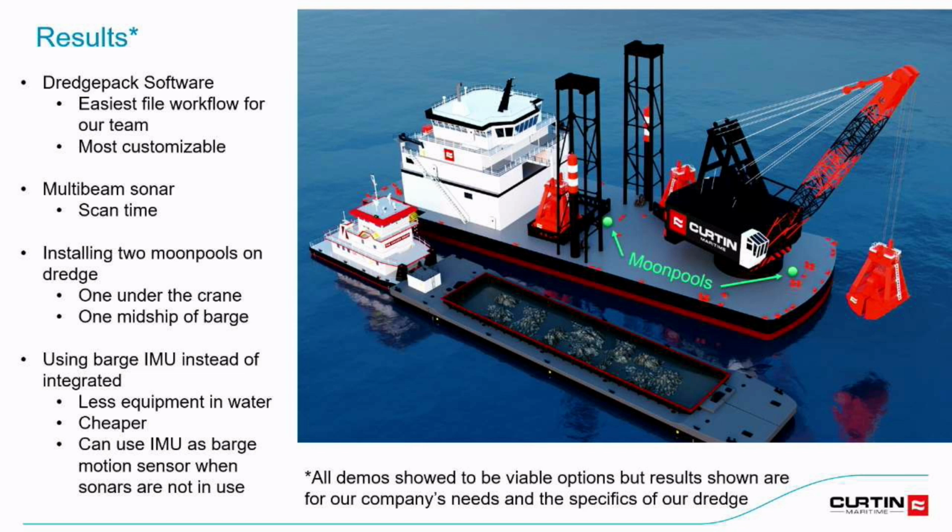And I have a little disclaimer there that this is just the setup that we're going with. Everybody, if you're going to decide to put this on your barge, talk to the manufacturers and see what you like, do demos yourself, and see what works best for your operations. That's all I have. Does anybody have any questions?